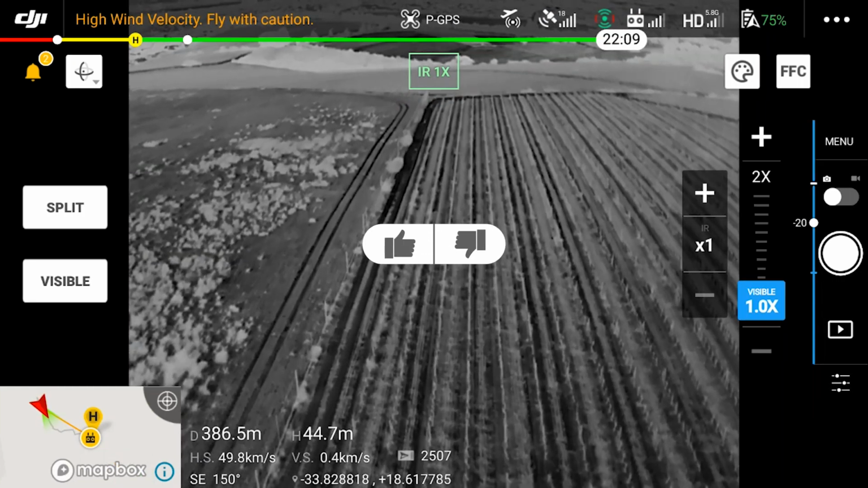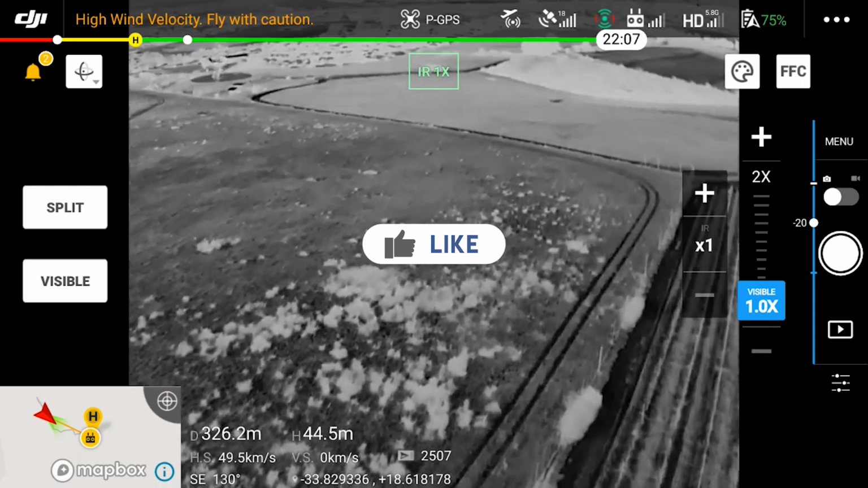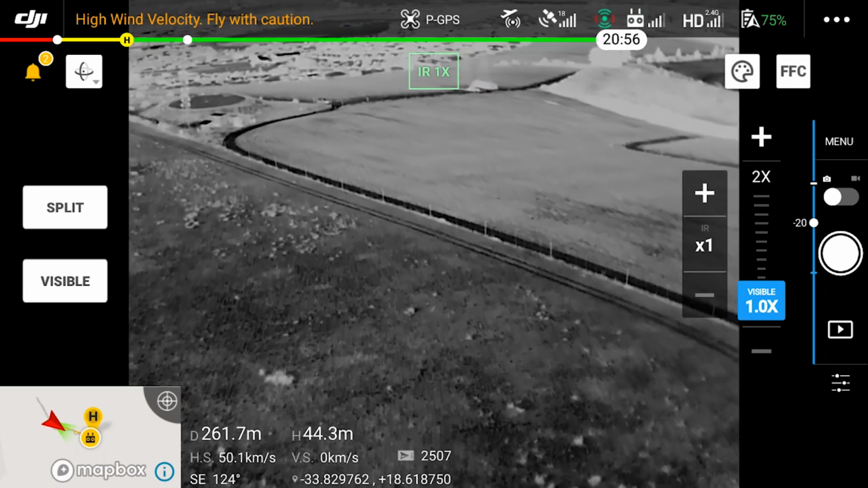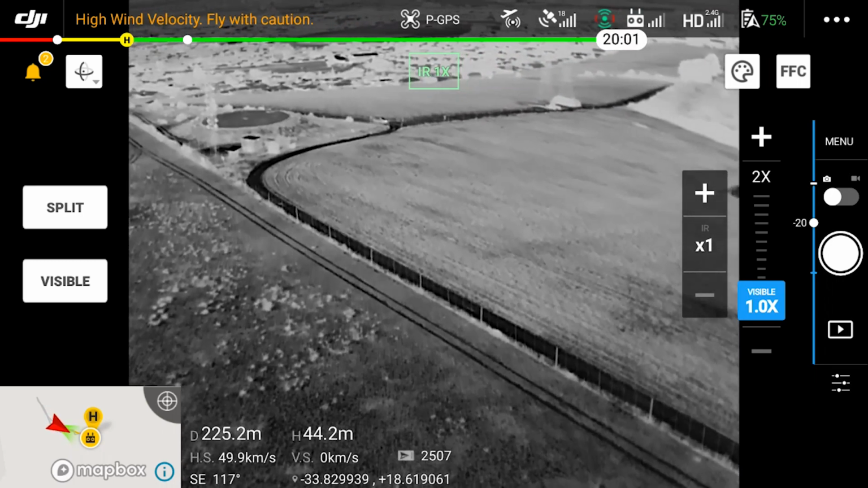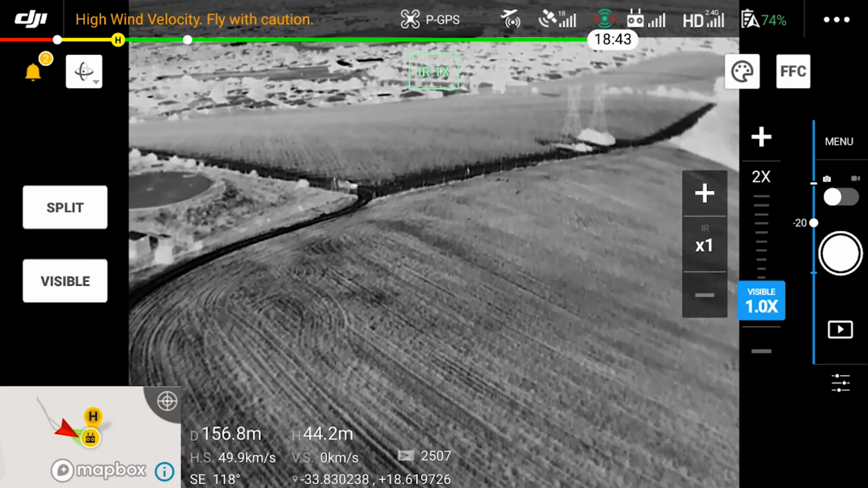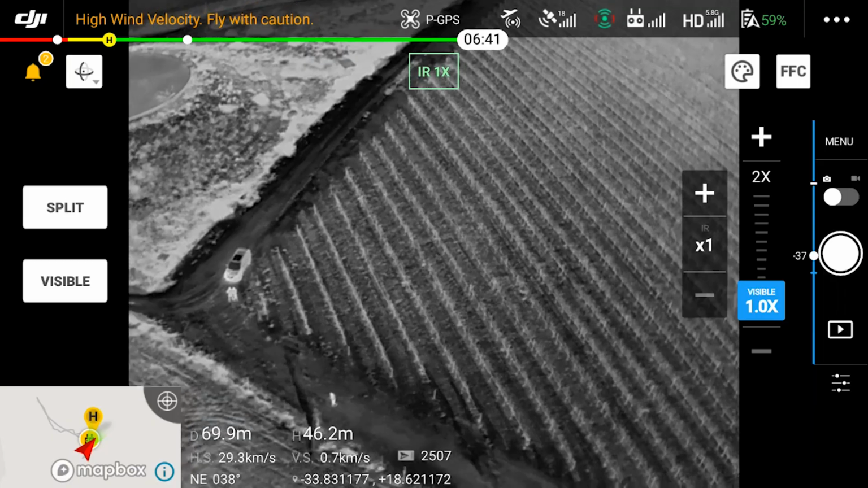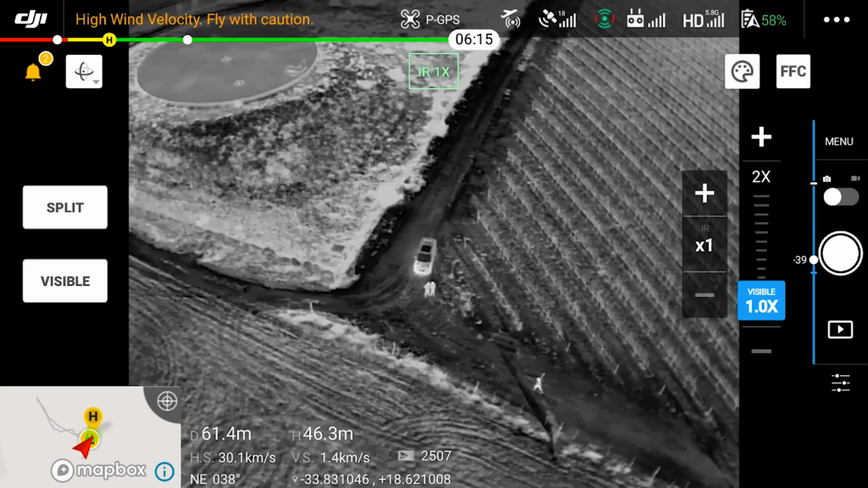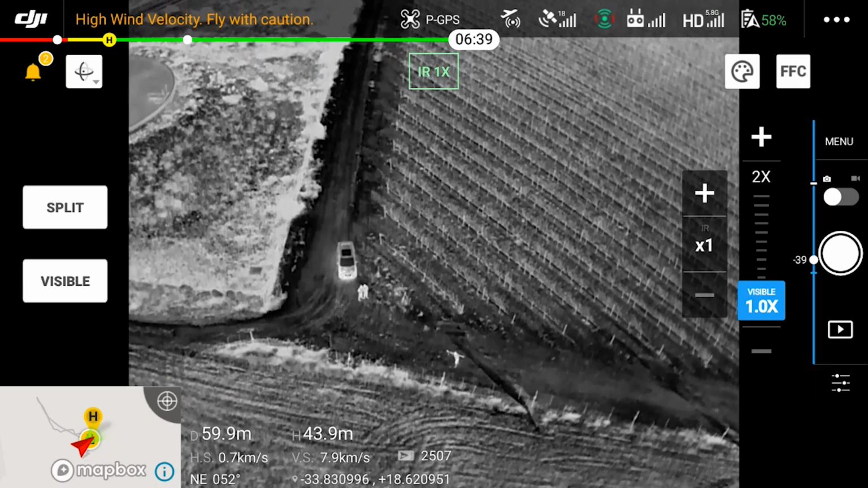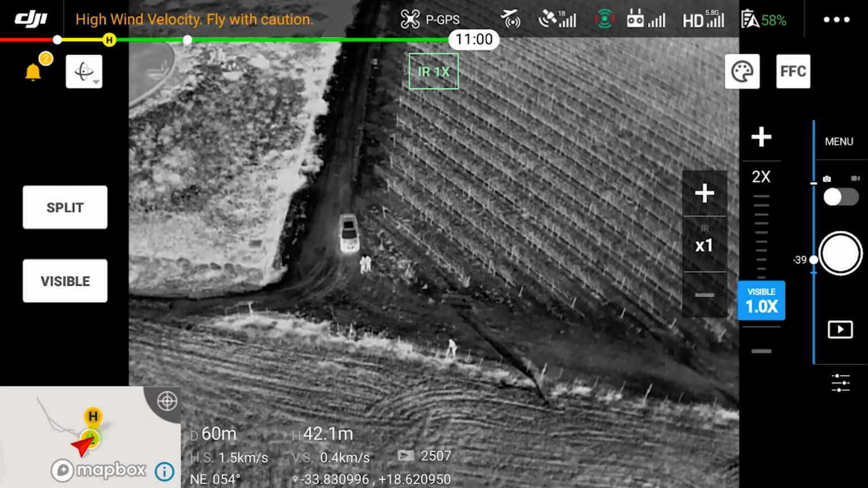For me though, the white hot option is still the nicest one. I just feel that the white color pops more than all the other colors or templates out there. In this scenario, you can already see the person walking at the top of the screen just because of that white marker just moving. Your eye is naturally inclined to spot that and focus on that movement. In this scenario, we're at 44 meters and we are still able to see the person quite clearly. In this case, you can even see the person's arms as they're waving them around, and as they walk and try and hide, you can still clearly see the definition of that person.